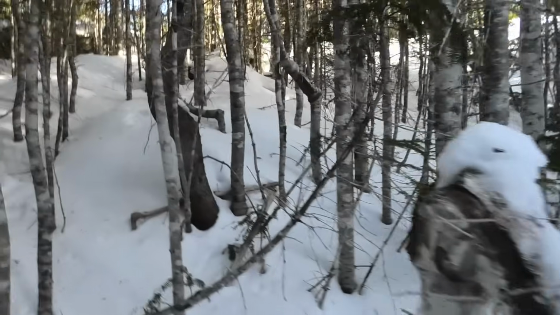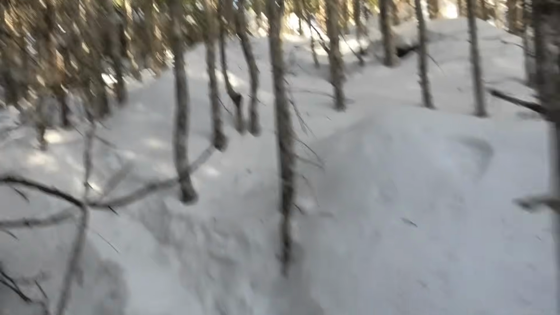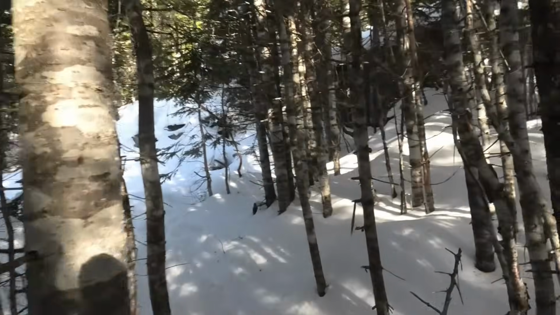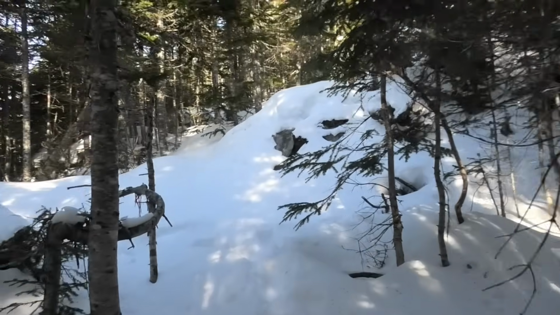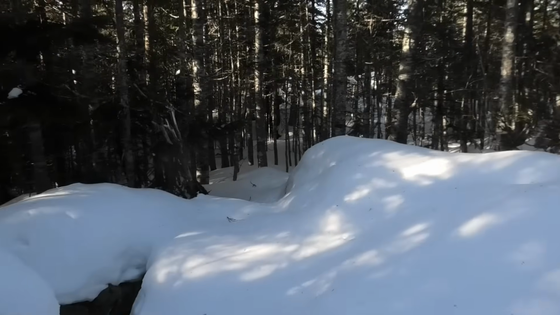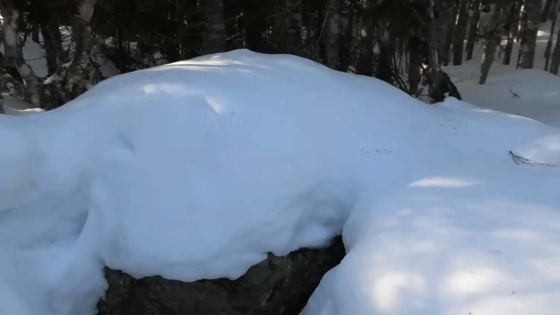There's moose tracks here. There's a hole there, but it's not thin. Most likely, if he's in the den now, you can see the hole is still going to be open, and like steam or moisture around the edges of the hole. So yeah, guaranteed he's down there.